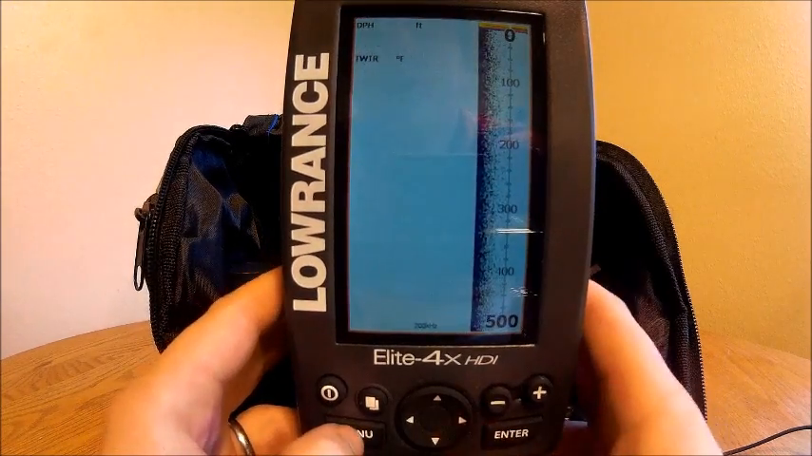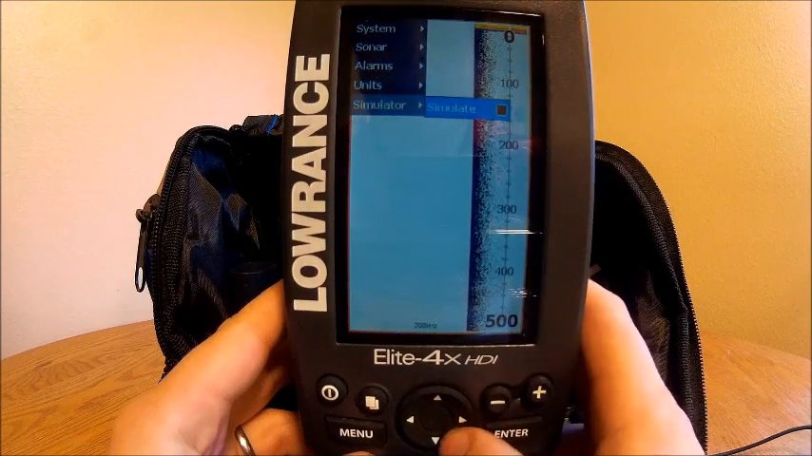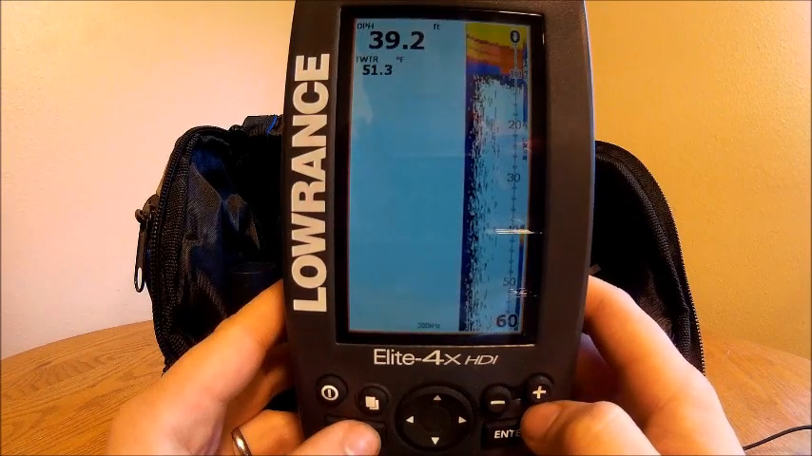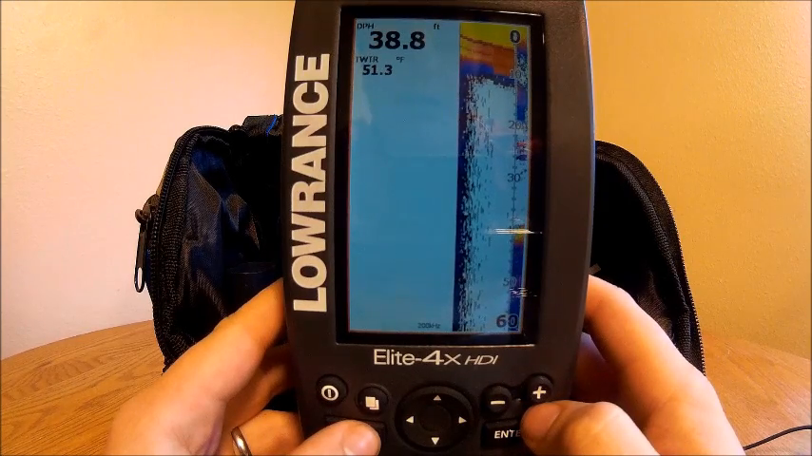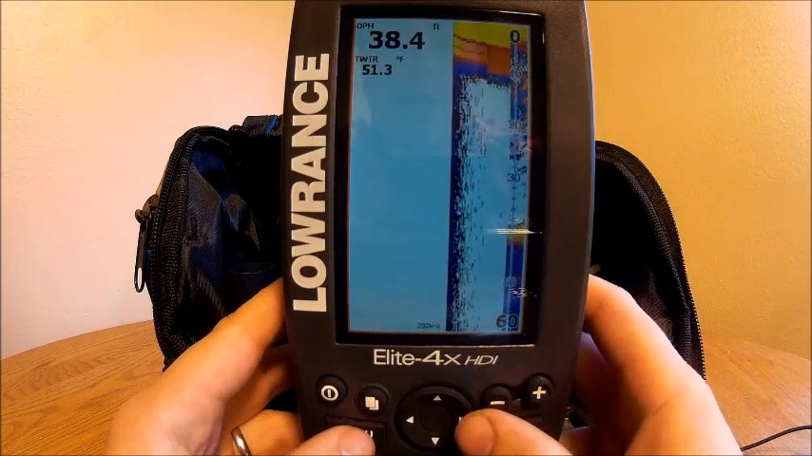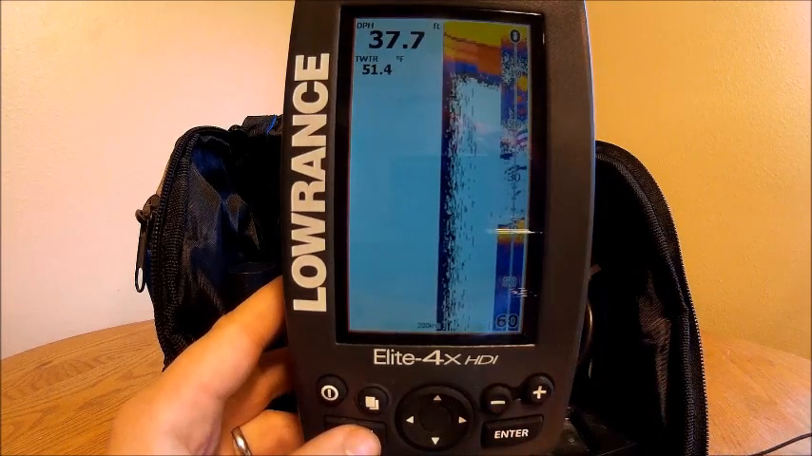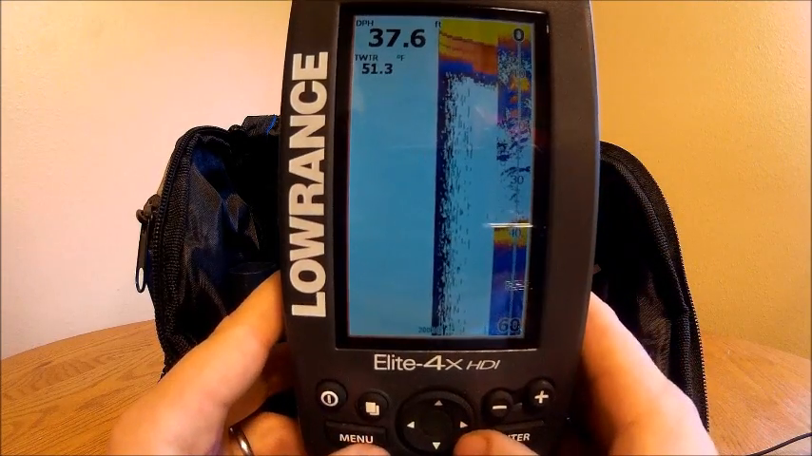So first thing I'm going to do is push menu twice, take me into my settings, and I'm going to go down to simulator, and I'm going to push simulate. Now this is going to run a simulation. Just like if it was at Cabela's or something, it'd be kind of lagging a little bit. Hopefully it'll pick up here. Pretty much just going to run a simulation. It's going to pretty much turn off my transducer and the computer's just running kind of a quick simulation.